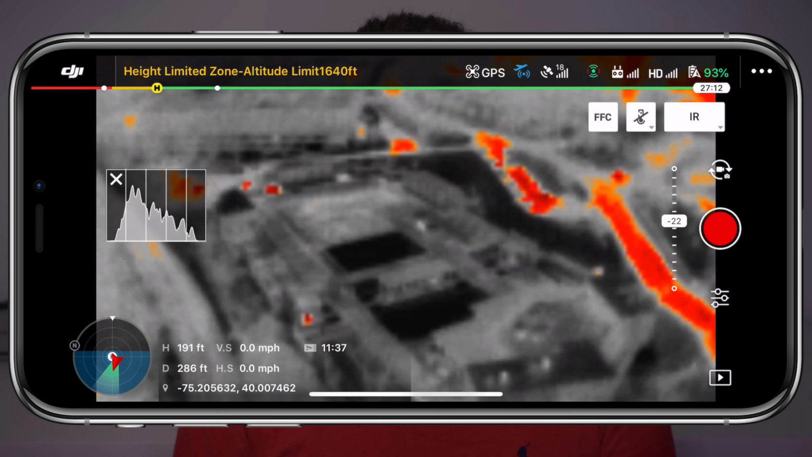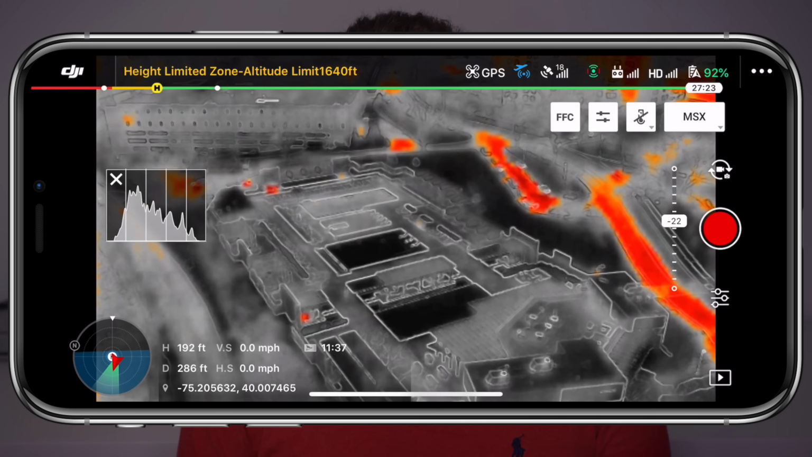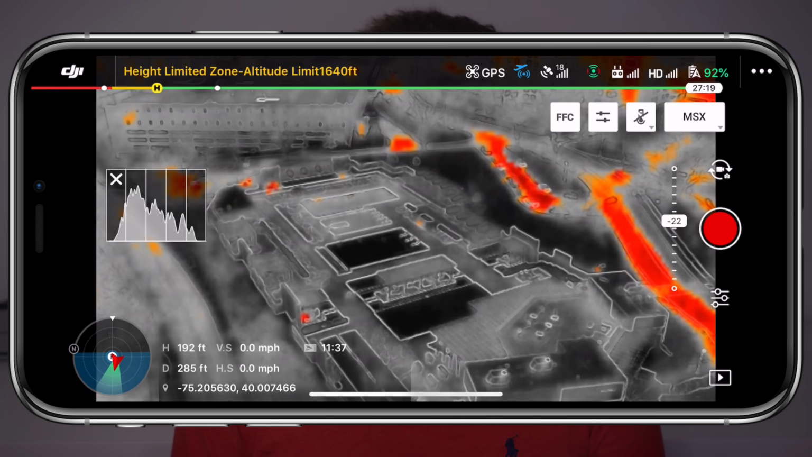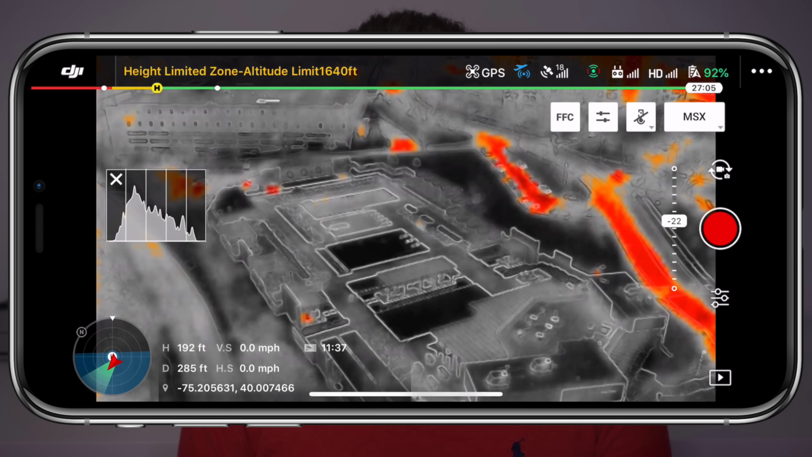What's great when dealing with a smaller, lower resolution camera like the one we have here on the Mavic 2 Enterprise Dual is that we can turn on MSX from this list of different viewing modes, which will overlay the outlines of objects found through the color image over top of the thermal image. This gives us a better idea of what we are looking at, and I would go as far as saying you probably shouldn't waste your time shooting in the regular IR mode and just stick with MSX.